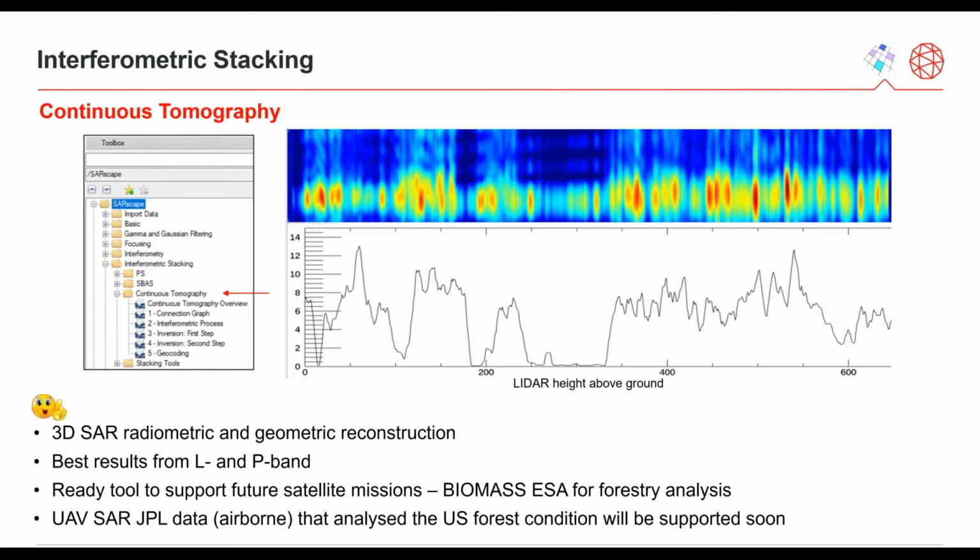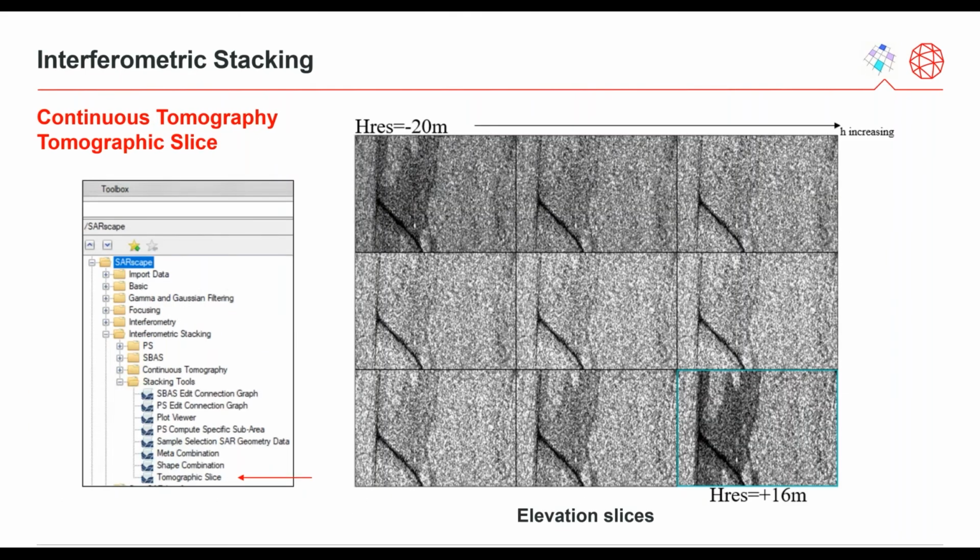It's not suited for urban scenarios or shorter wavelengths, such as X-band, where the predominant backscattering happens at the surface of objects. This ready-to-use tool particularly supports future satellite missions like ESA's Biomass, for instance for forestry analysis. The tomographic technique provides elevation slices, so vertical slices within the tomogram. A tomographic slice is simply a cut at a given height inside the 3D tomographic SAR image cube.